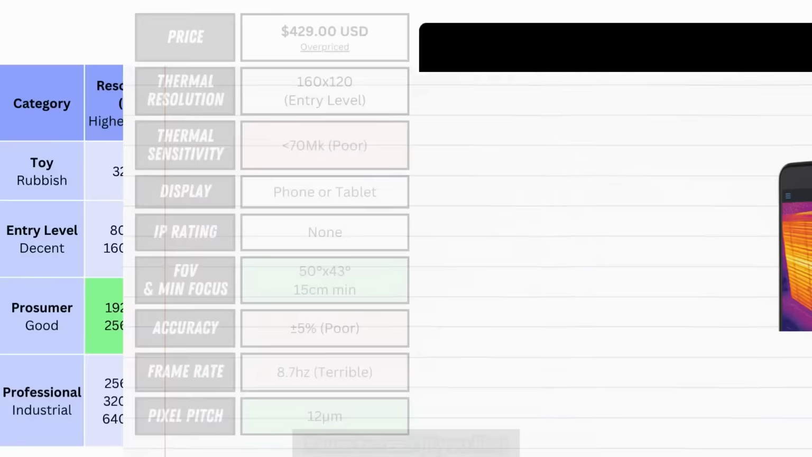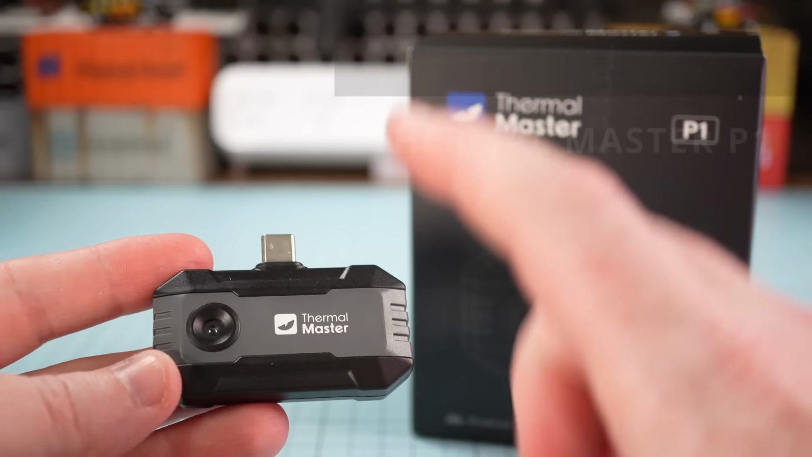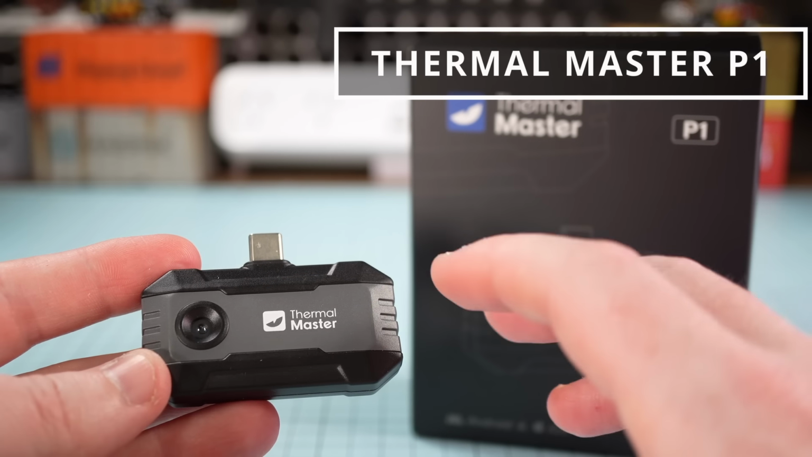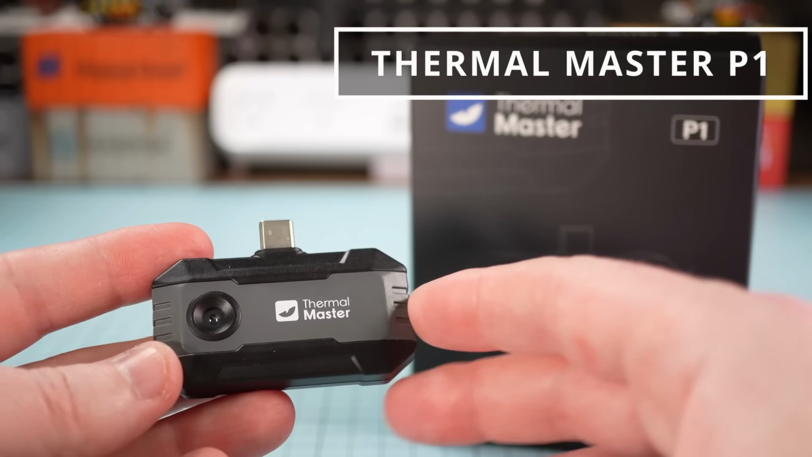So yeah, personally, my opinion is leave the FLIR units for the corporates to buy, the big companies. For your business, or your small business, or for your own use, go for a brand that offers better value. Okay, Thermal Master P1. This unit has completely changed how I see the resolution figure on thermal cameras.